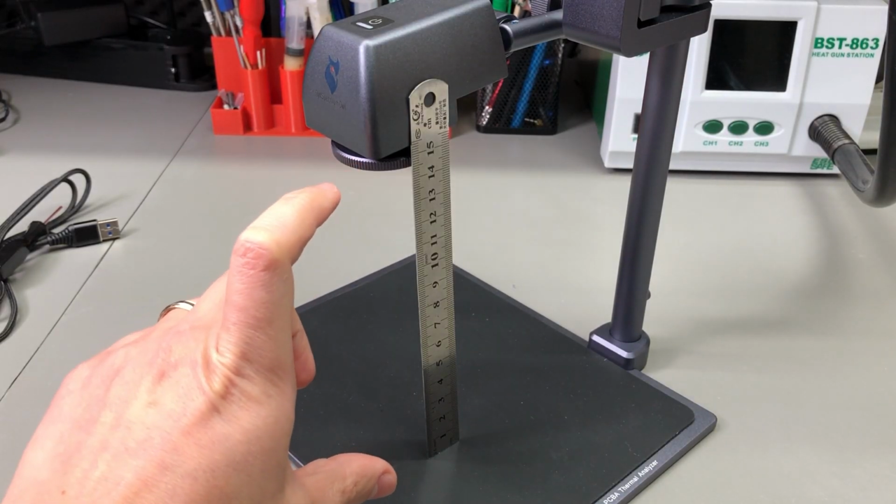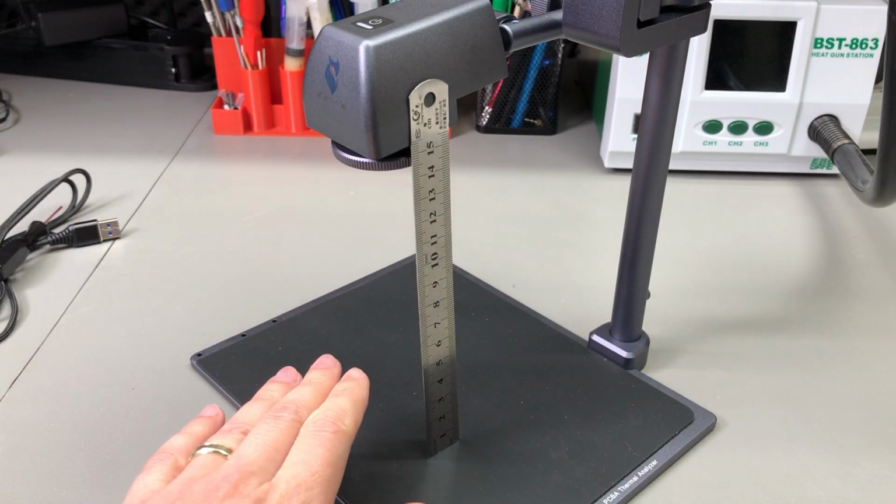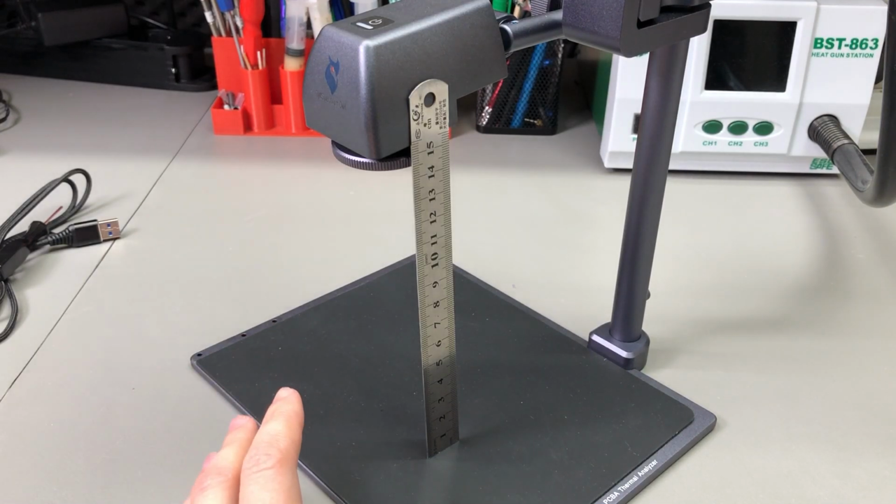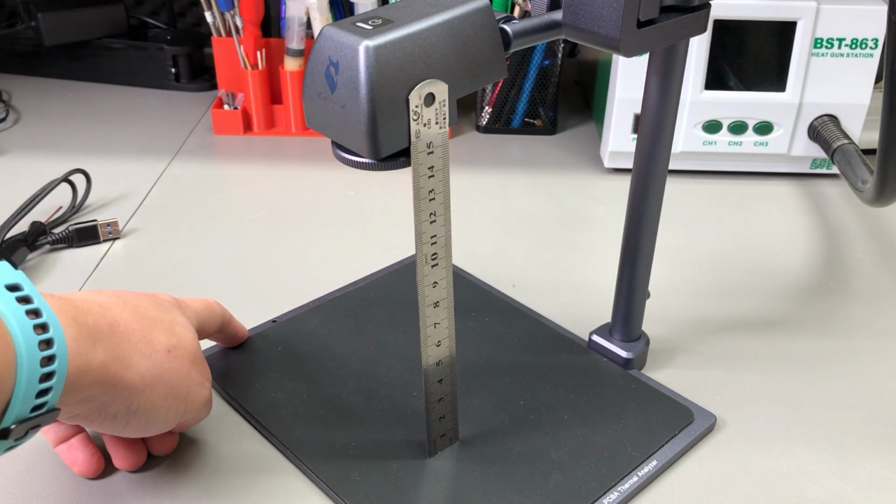Raised to its maximum setting on the stand, you get about 15 centimeters of clearance between the work surface and the camera, and that's plenty if you ask me. And you also get the option of installing the stand to the left of the work surface. There's another set of holes here.